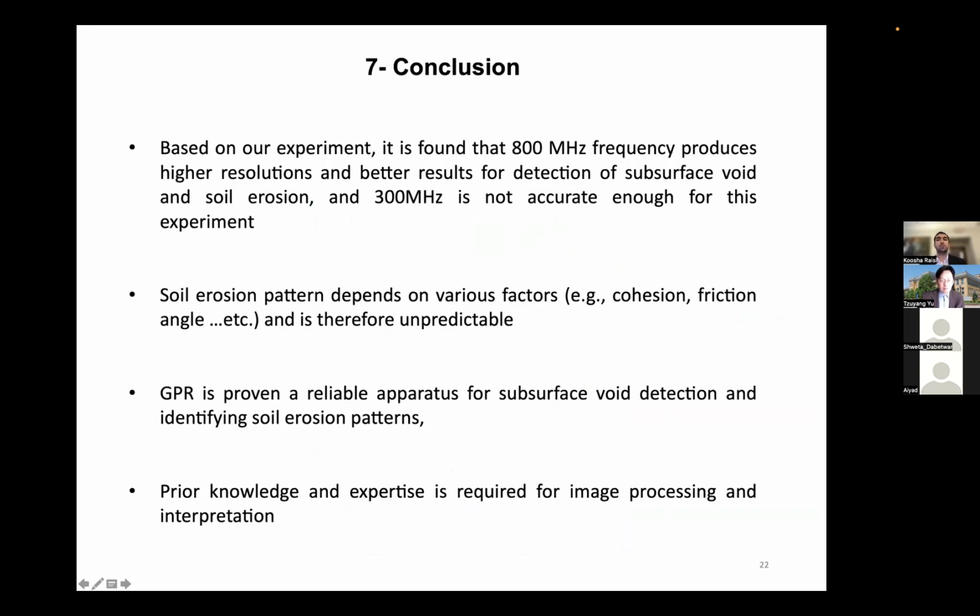Now, it was concluded from the experiment, as said before, that the 800 megahertz frequency produces much higher resolution that can better capture and detect the subsurface void and soil erosion patterns. And the 300 is not accurate enough for this experiment. The soil erosion pattern depends on various factors like cohesion and friction angle, and therefore it is unpredictable.